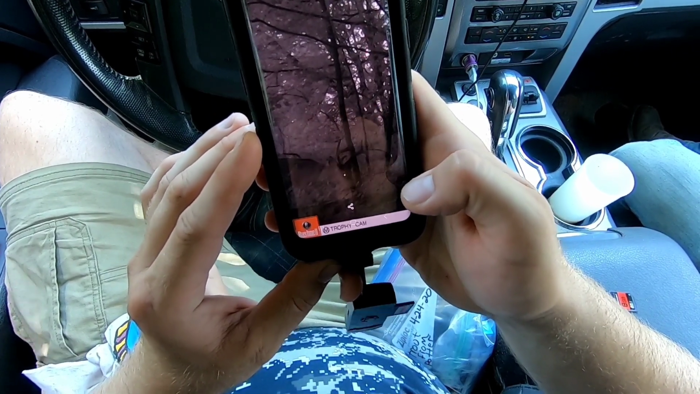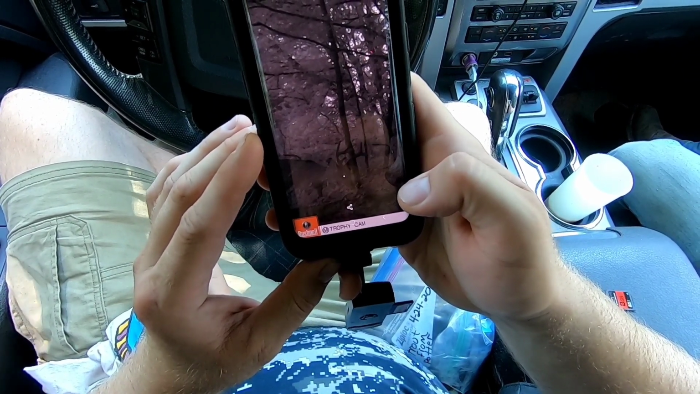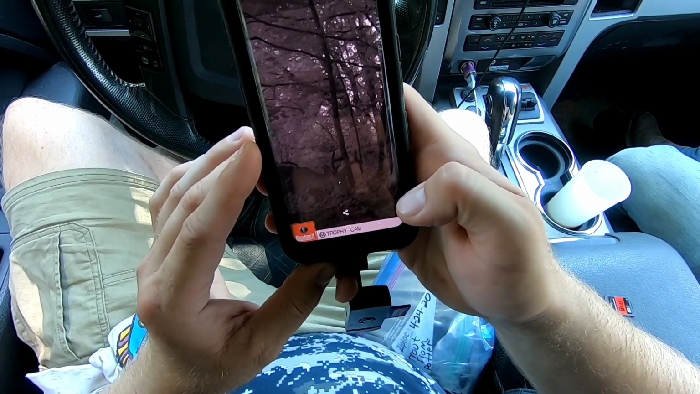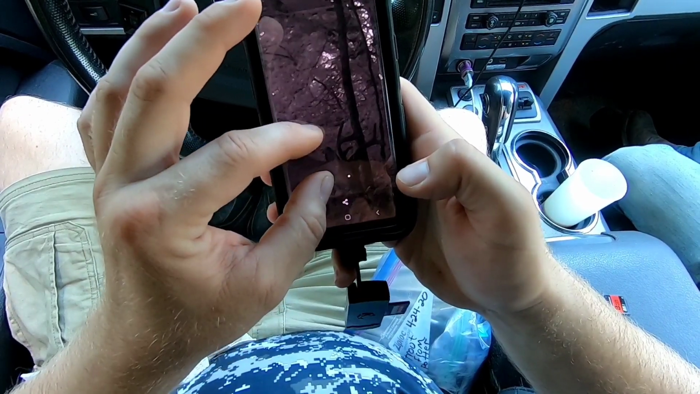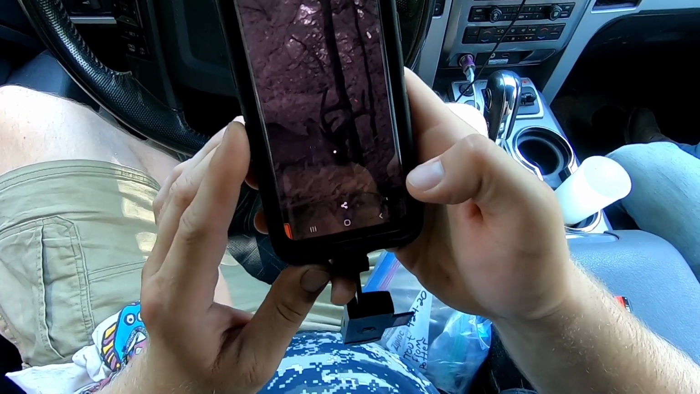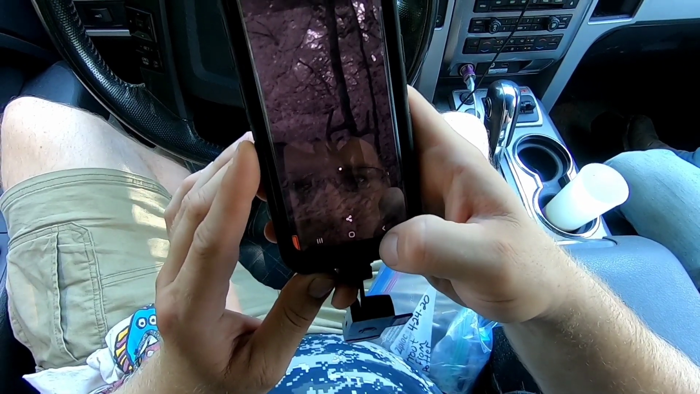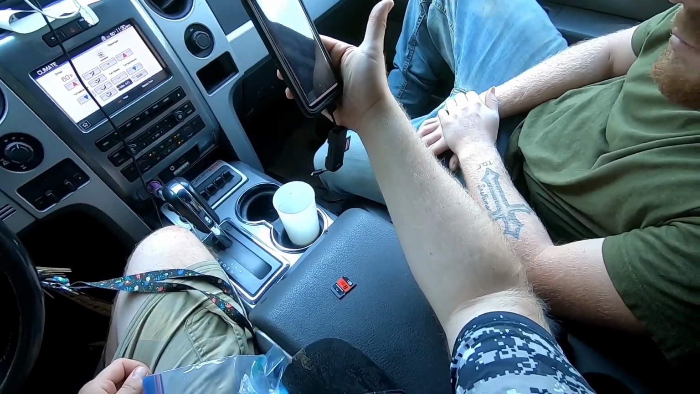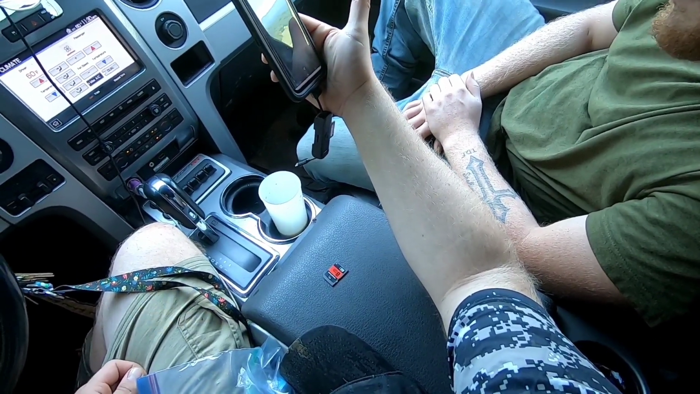I can't even really tell what he is. Looks like a goofy weird 6 or 7 point on there. Pretty decent deer. See him? Yeah, that's a nice one.